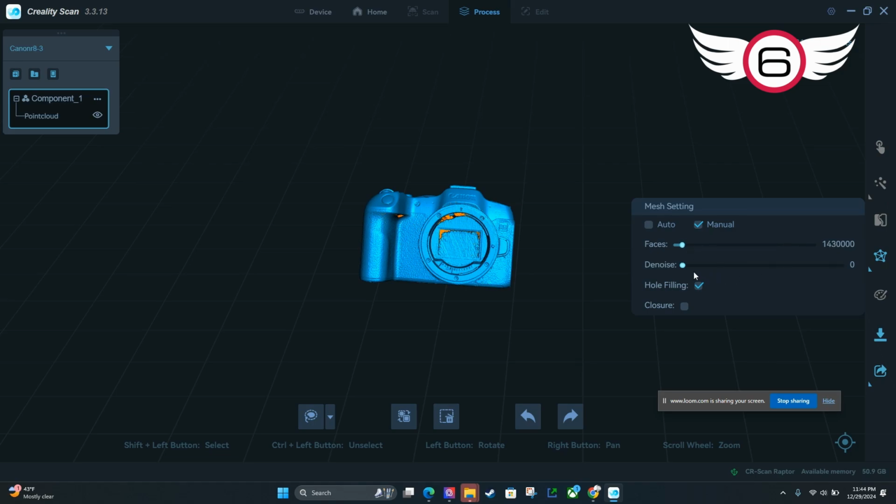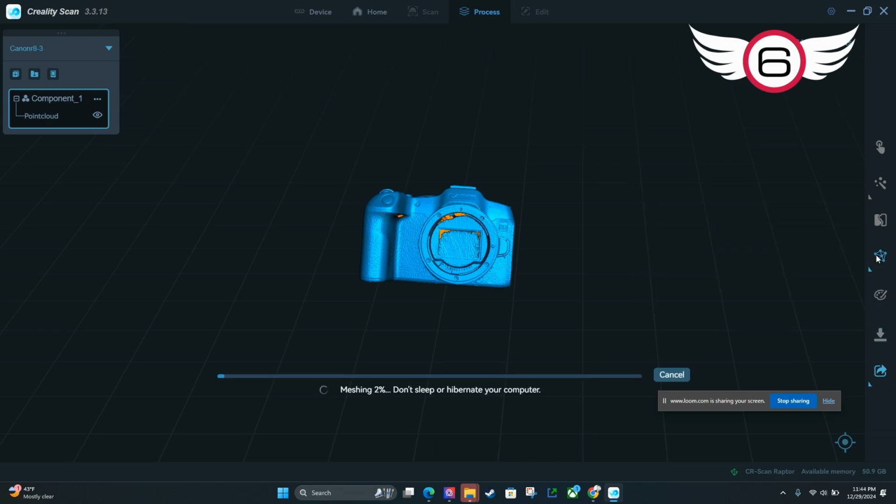I'm at 143. Denoise, I'm going to put it at 1 or 2. And I'm going to click on hole filling and closure. And then I'm going to click on this mesh button here. And then it's going to take a little bit to mesh it. And then once it's meshed, now we can export the model.